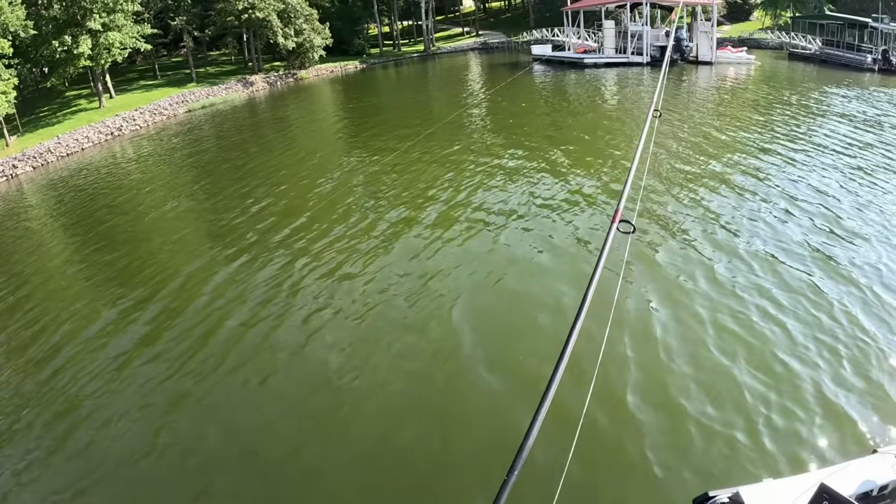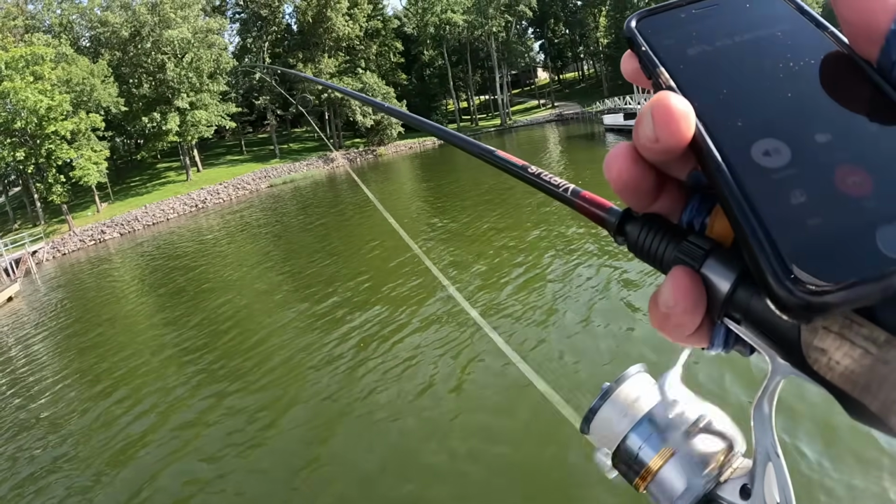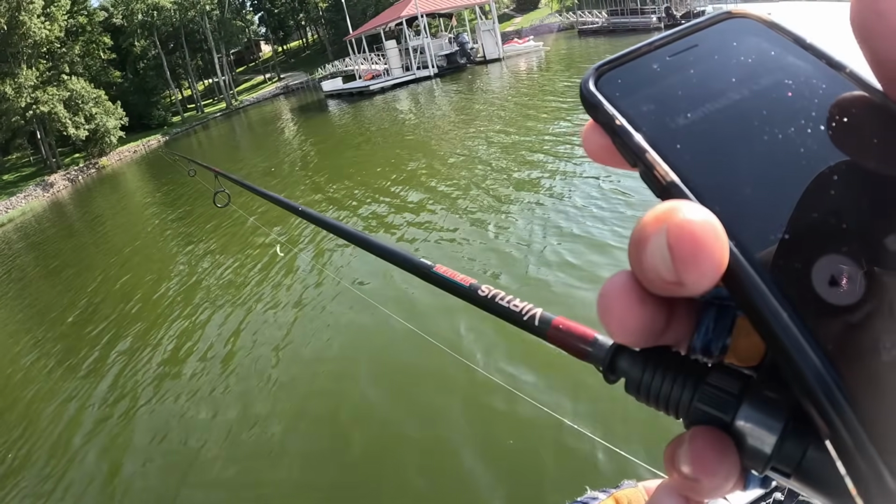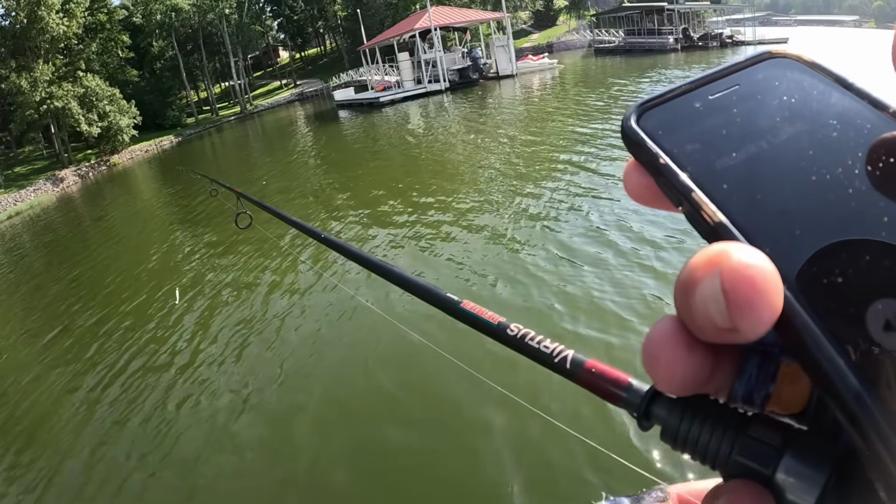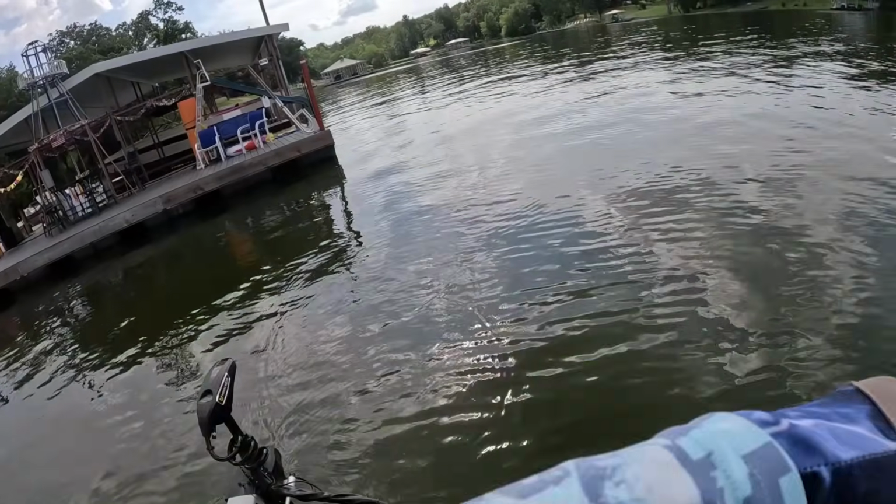Where you at? I'm at the hotel. Oh, you are? Okay. All right. Well, let me run back and put this boat on the trailer, and then I'll be there because I got about an hour drive. Yeah, no rush, no rush.